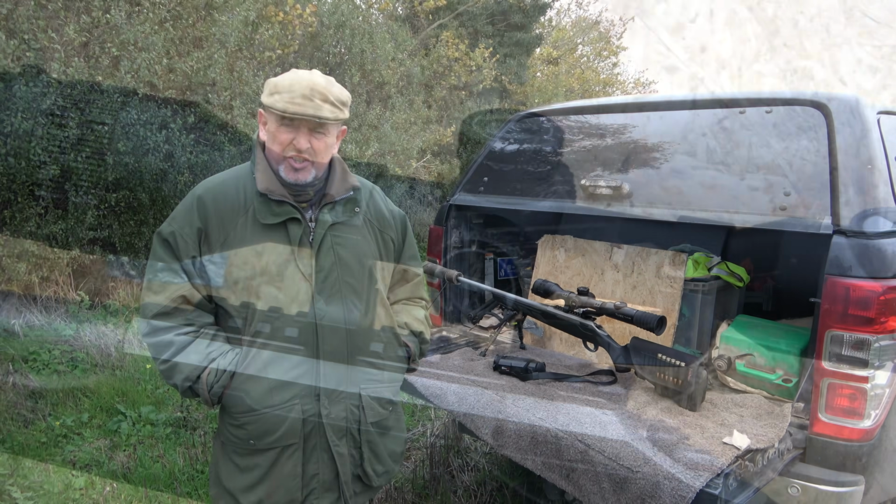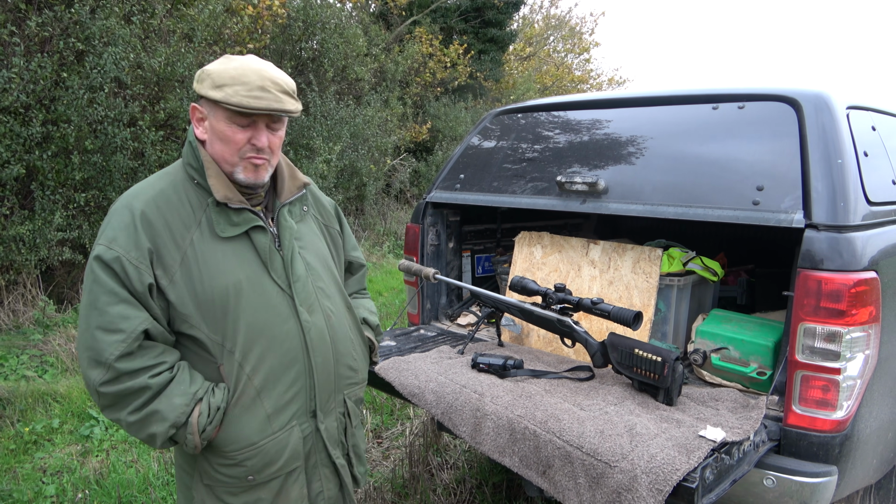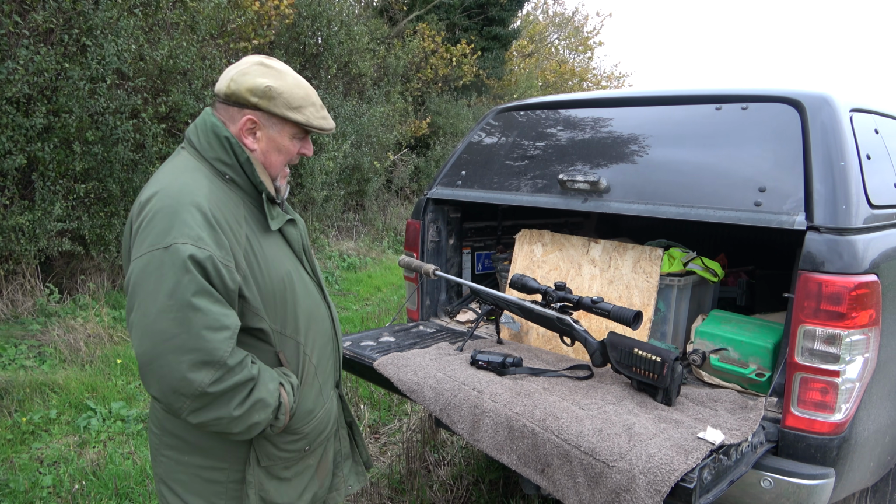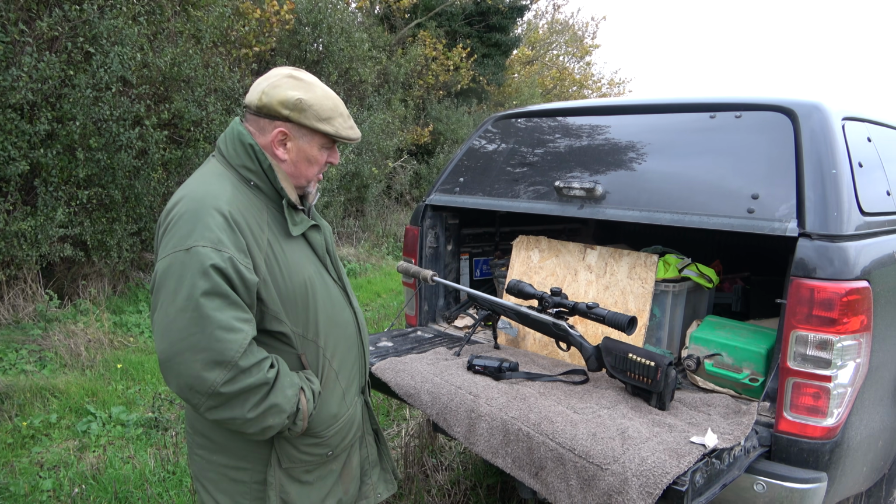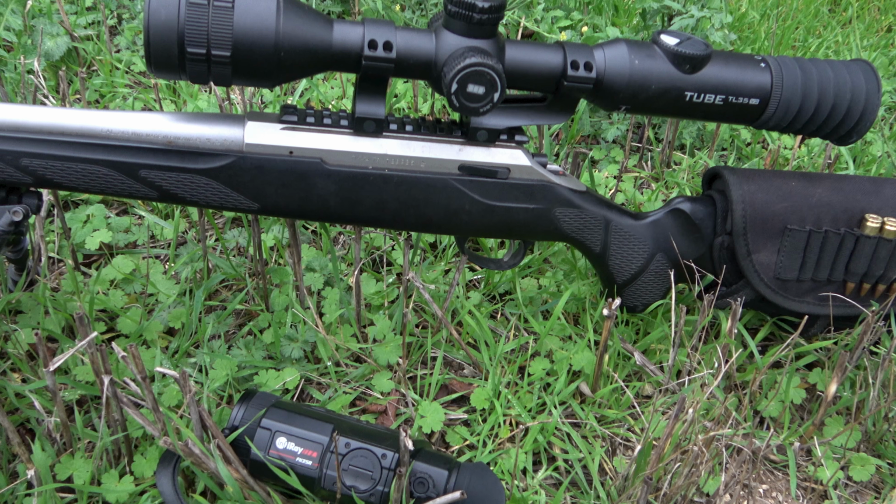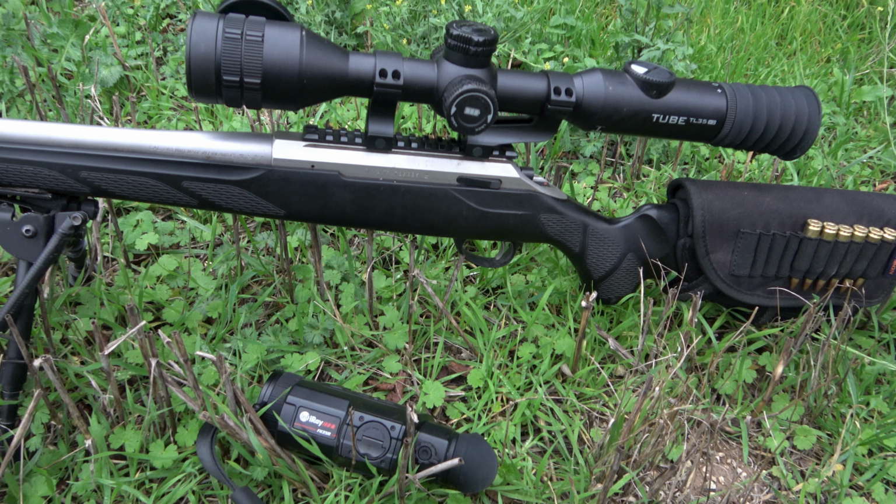Okay, so we've just discussed the kit I'm going to be using tonight. I've got my .243, my foxing rifle. As always, I've shot with a spotter, thermal, and digital. Infiray UK has sent me this equipment to try and use. So I'm using, and I'm just going to check, the TL35 tube, and as a spotter, the FH35R.